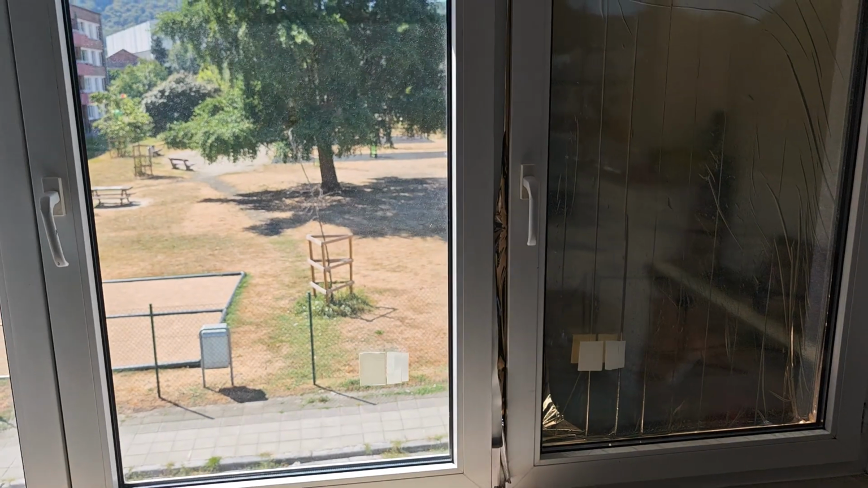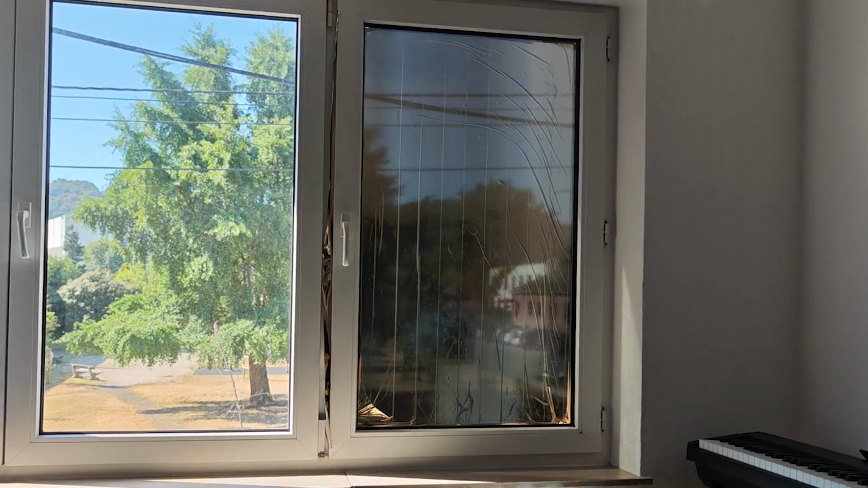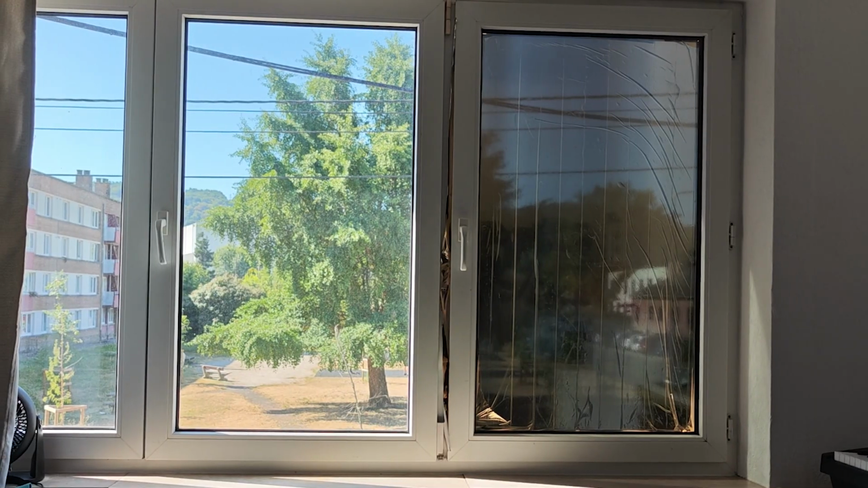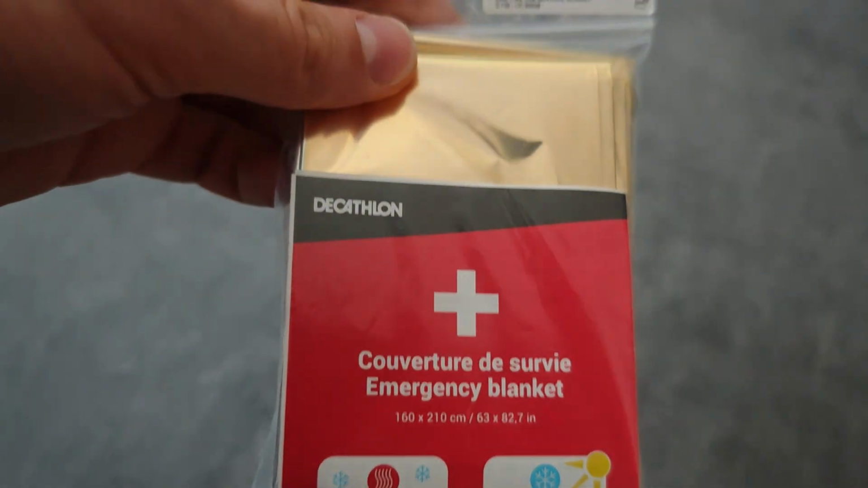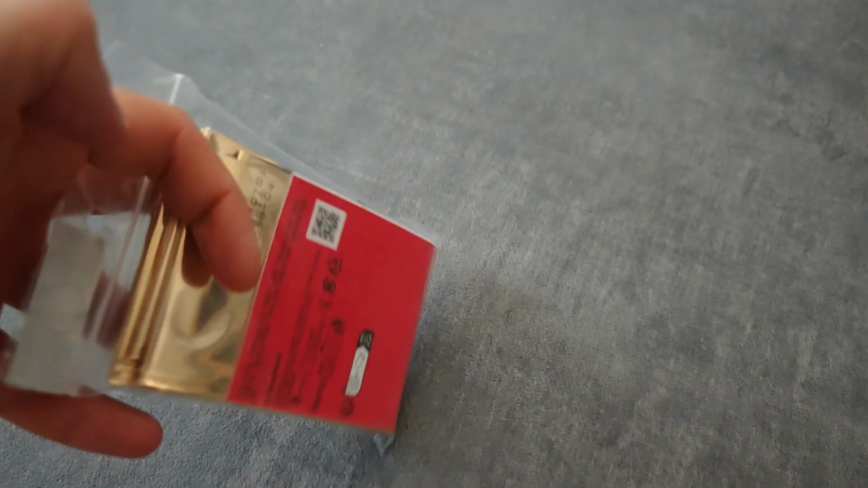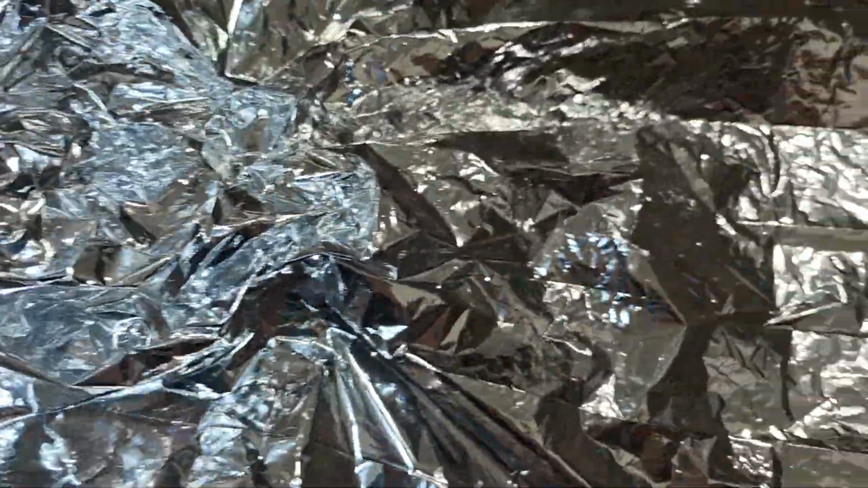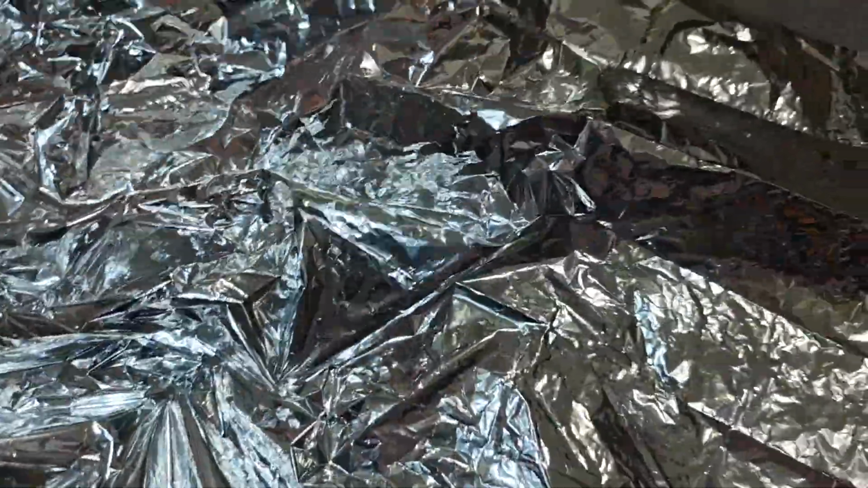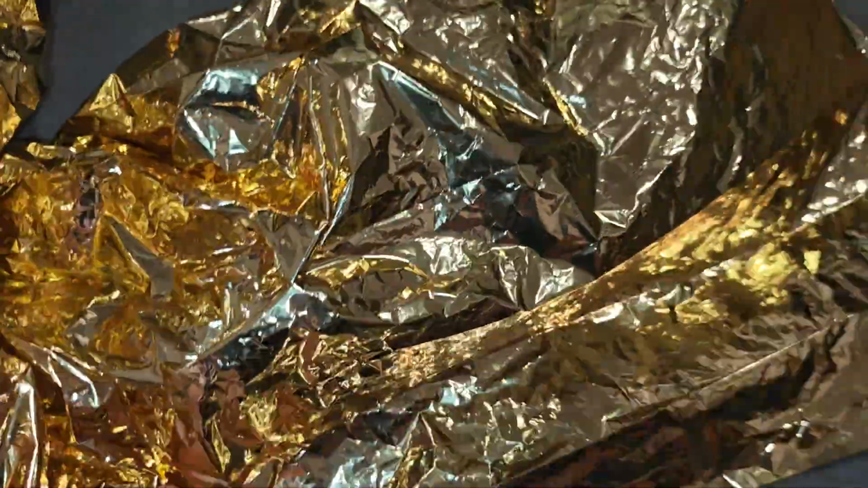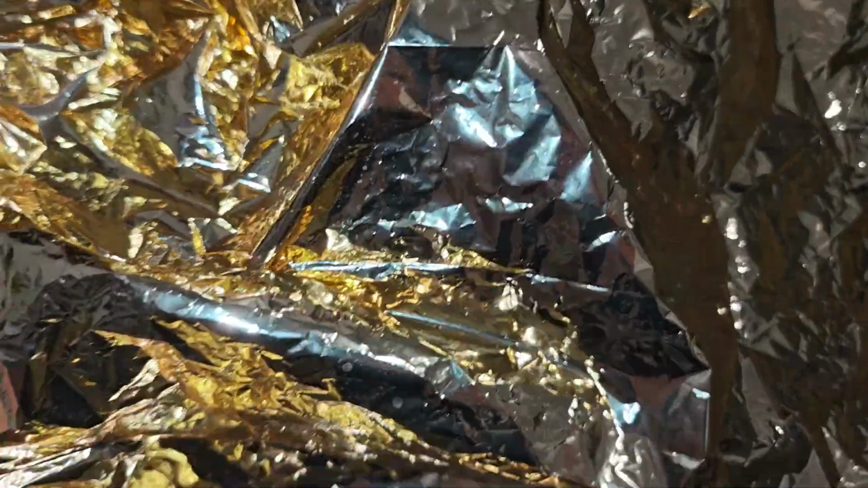For the test, I used 2 adjacent windows at the same time. I left one uncovered and placed the emergency blanket over the outside of the other. First, let's look at the blanket itself. It comes packed like this, and you can find one in almost any general store for less than $1. Once opened, you can clearly see the 2 metallic sides. When you want protection from strong sunlight, the silver side faces the sun and the gold side faces inside the house. The other way around when you want to keep the heat trapped in winter or cold season. For this test, the silver side faced outside.